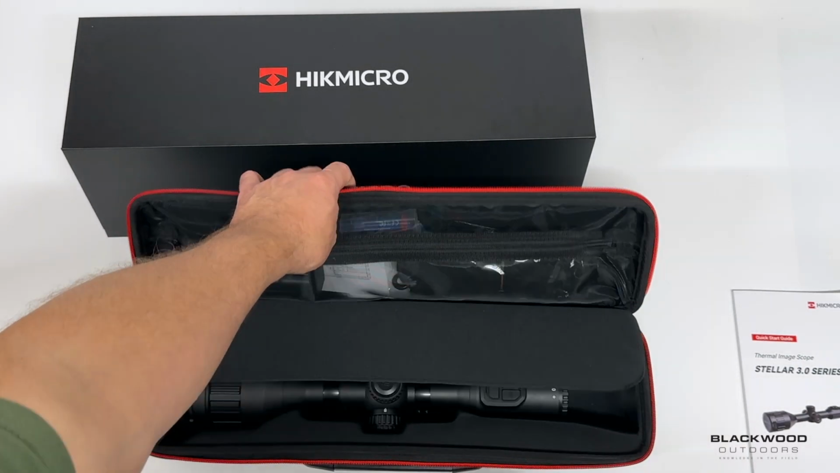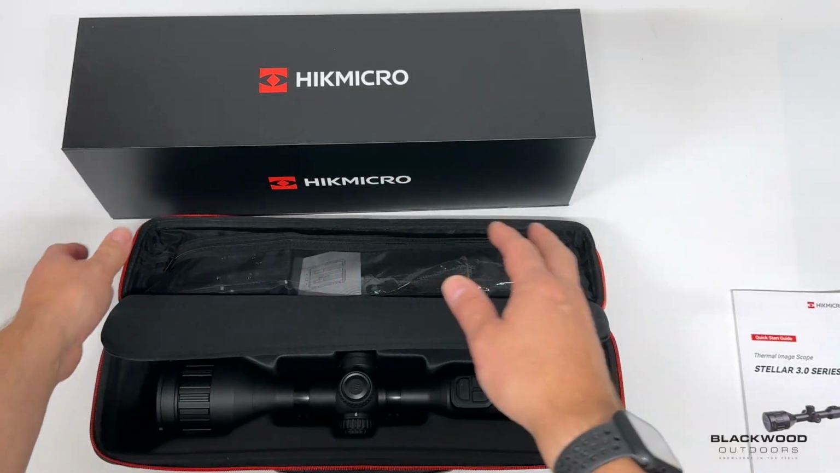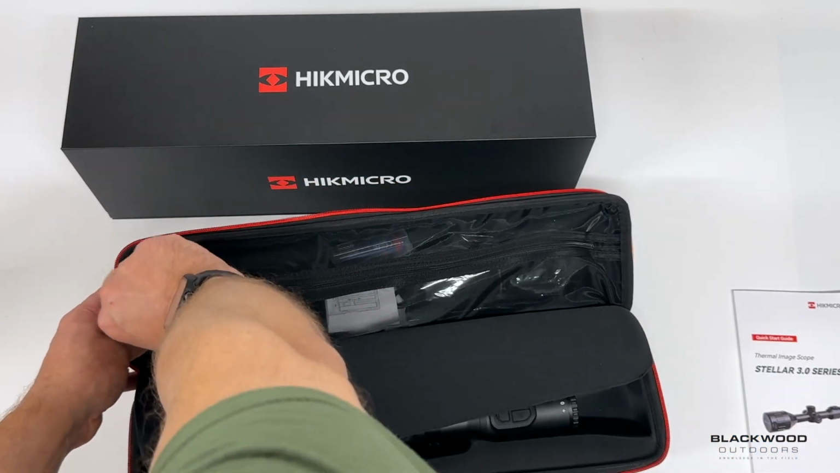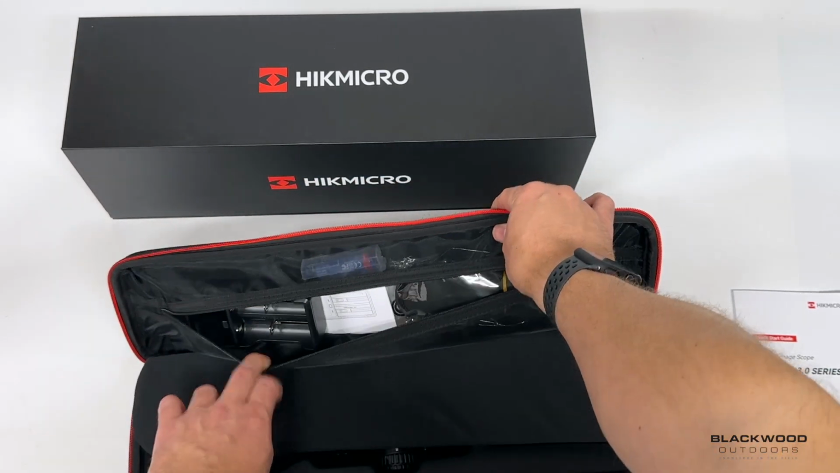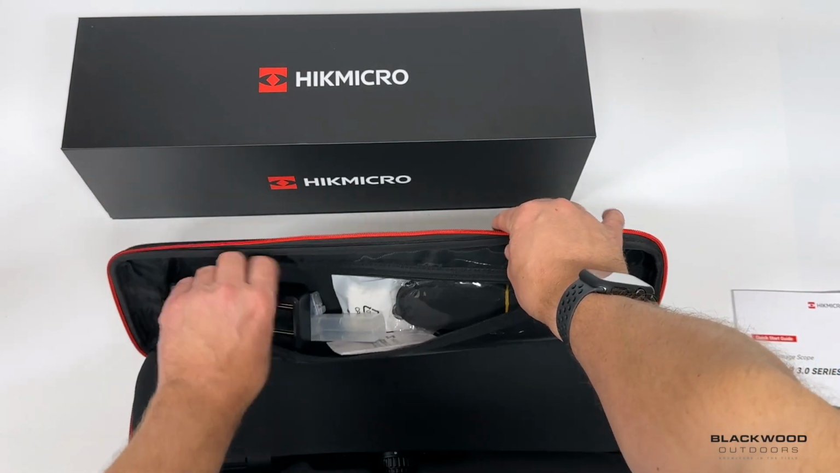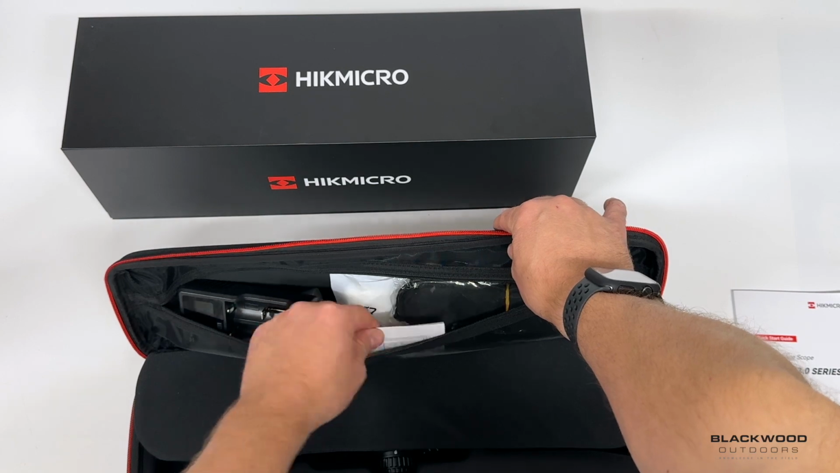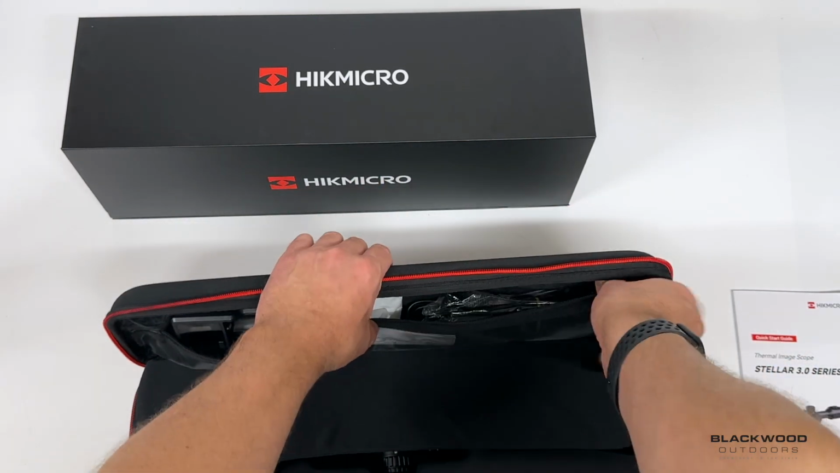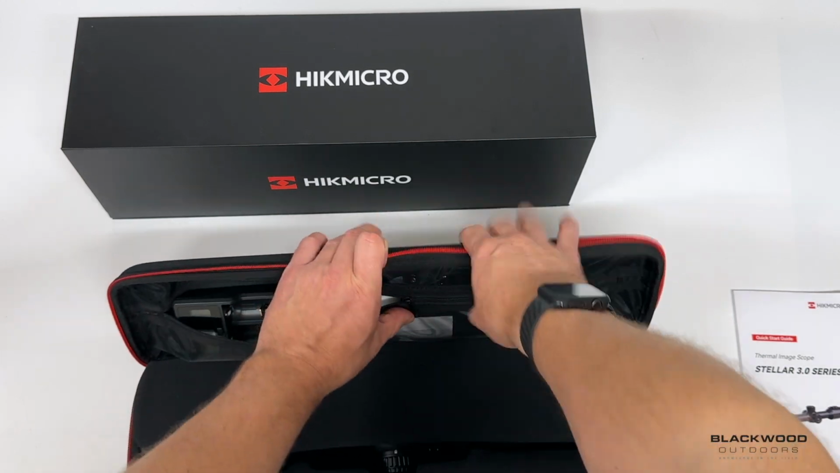I'll try and keep this the right way around. So what's in there is your usual stuff. So you have a dual bay battery charger there, which you're all used to with a lot of the HikMicro products. 2 18650s, a lens cleaning cloth, strap for this case, and a USB-C cable. I'm going to zip this back up so it doesn't fall all over.